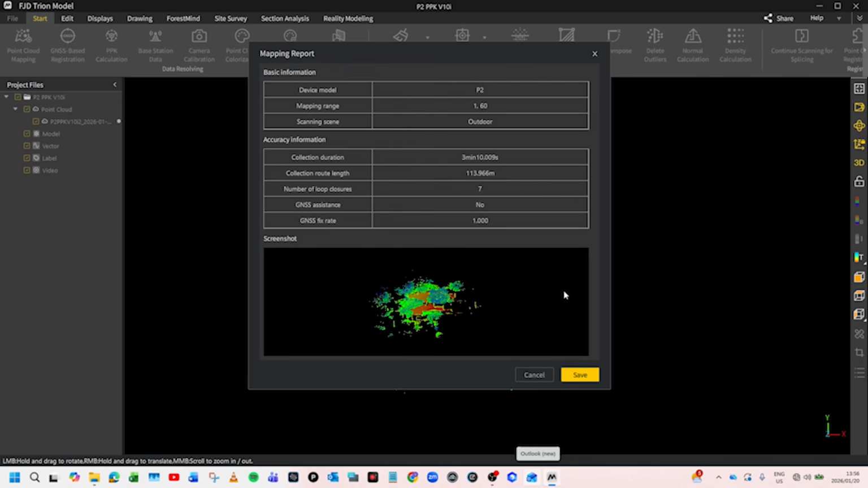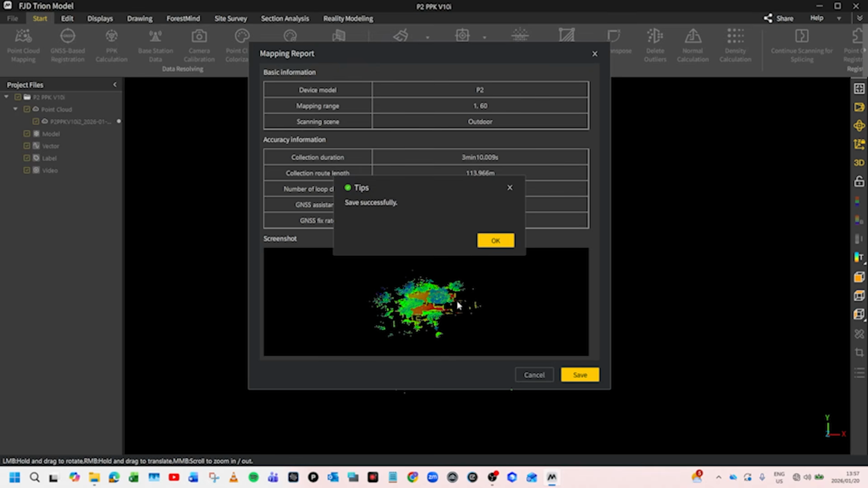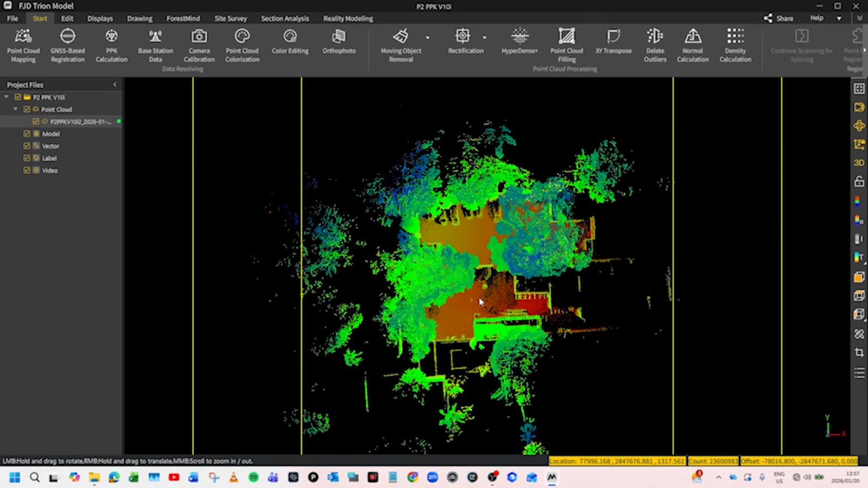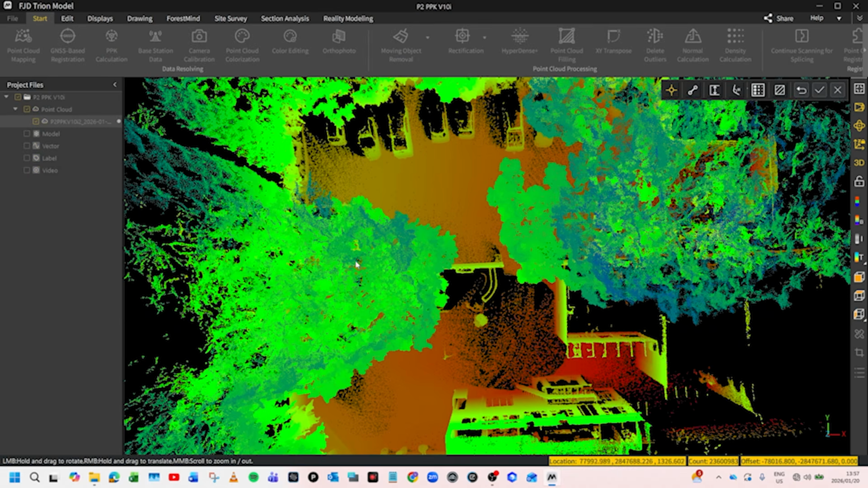Processing is completed and the point cloud has been registered with the PPK data. As we can see on the mapping report, we have a GNSS fixed rate of 1, which means 100%. We can also see our number of loop closures, the collection route length, and the collection duration. We can save this mapping report. The report is saved. We can now select on our point cloud to see the coordinates. As we can see on the coordinates, our point cloud has now been correctly registered with the PPK data.